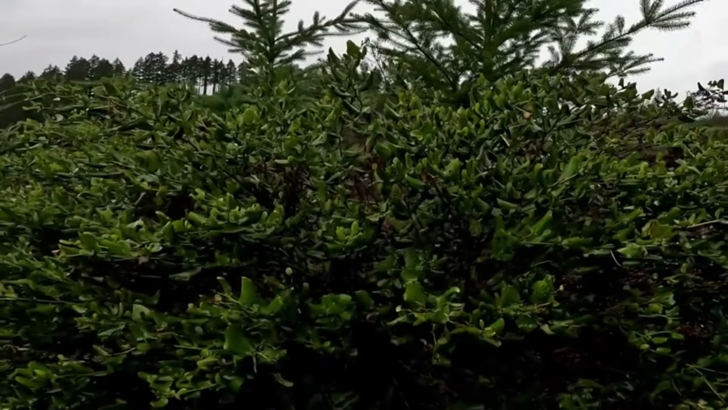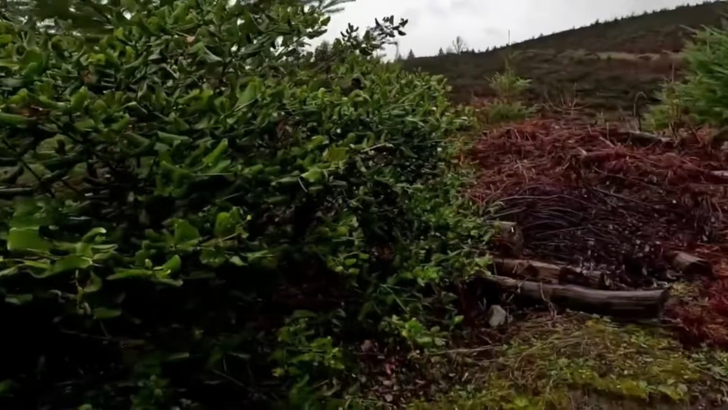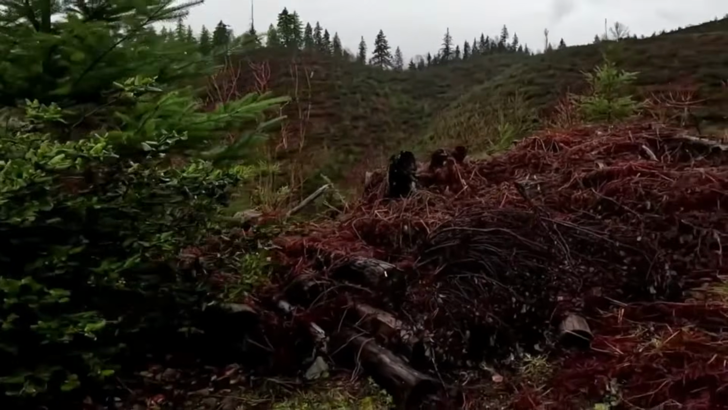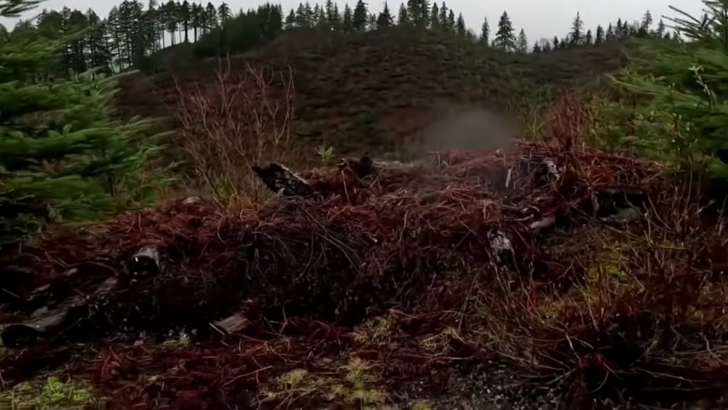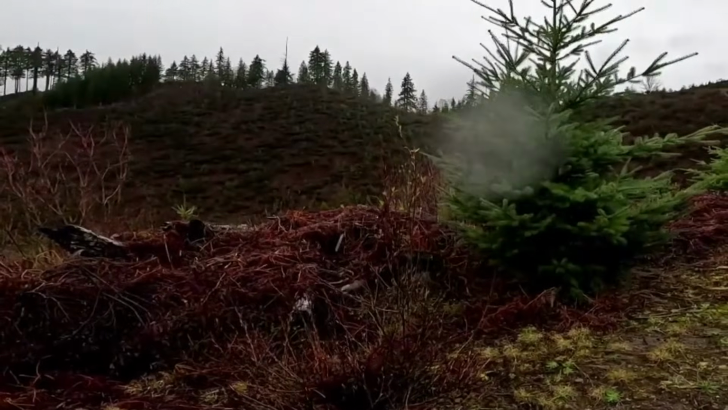But this particular valley is full of buckbrush only. All that green that you see over there, that's all buckbrush. Well, there are some 3-year-old evergreen trees in there, fir trees too, but it's all buckbrush, which is interesting.